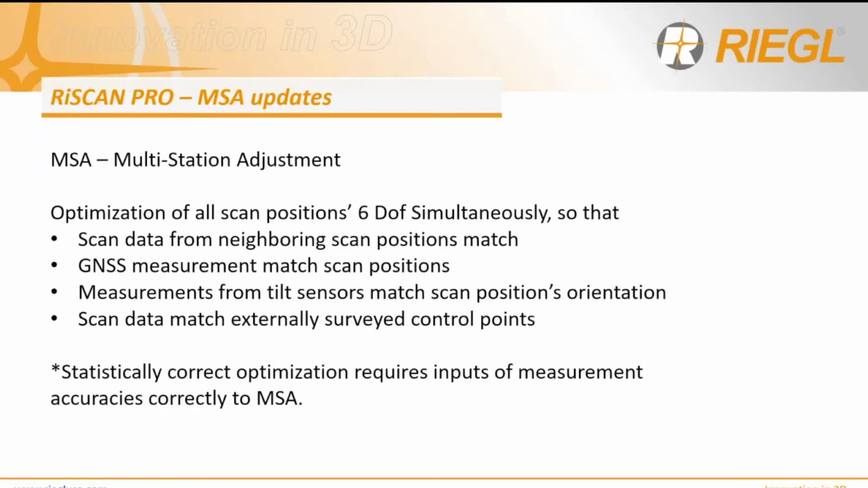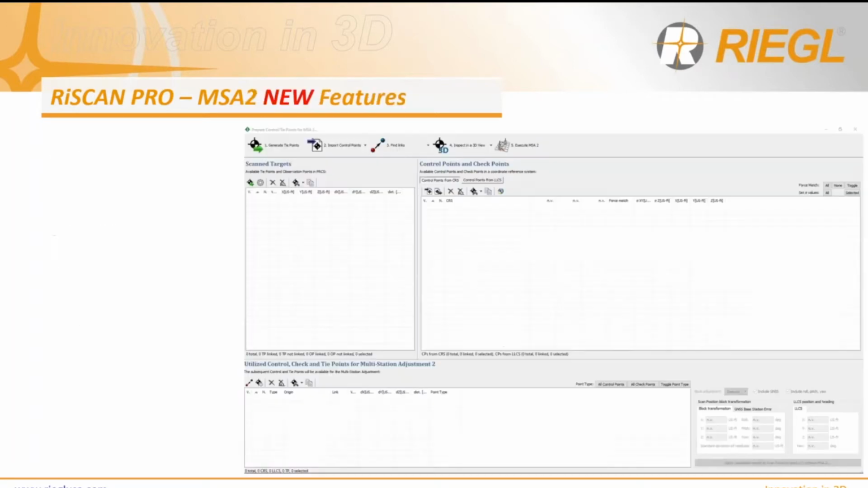What that means is that we can now input accuracy values, horizontal and vertical, for your control points, so that during the adjustments we can emphasize the fine scan targets that tie directly down to the control points, so that you can get a better statistical match to real-world survey control points. And that's all done in MSA2, which I'm going to go over the workflow for.